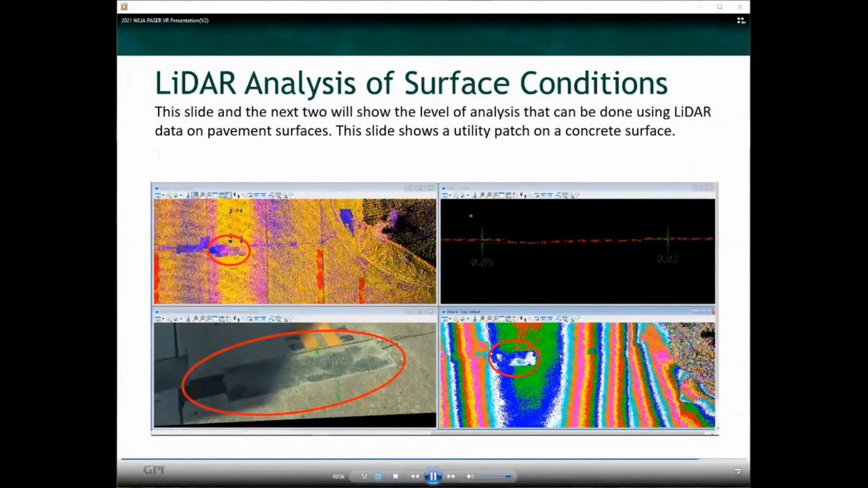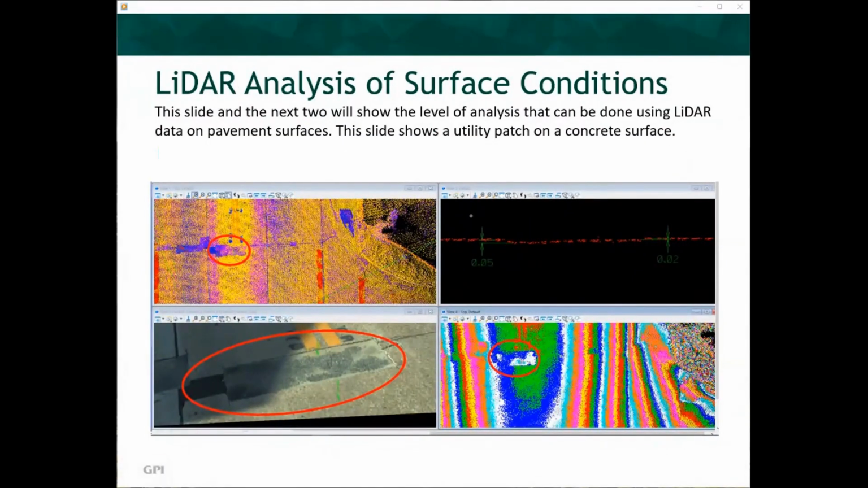The next 2 slides will show the level of analysis that can be done using LiDAR data on the pavement surfaces. This slide shows a utility patch on a concrete surface. The analysis begins with a colorized intensity image clearly showing the patch against the surrounding pavement surface. The second panel shows a horizontal cross-section defining the variation in elevation between the surface and patch. The third panel is a color image of the patch anomaly, and the last panel is a colorized point cloud elevation of the patch area and roadway.